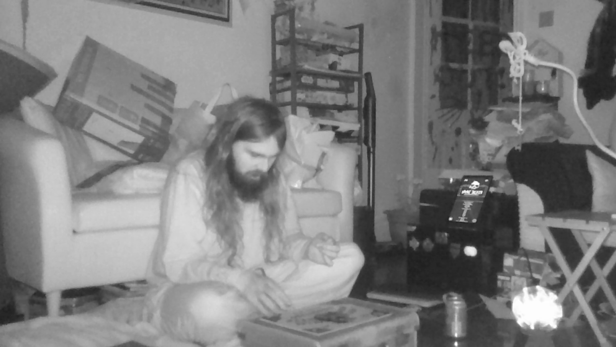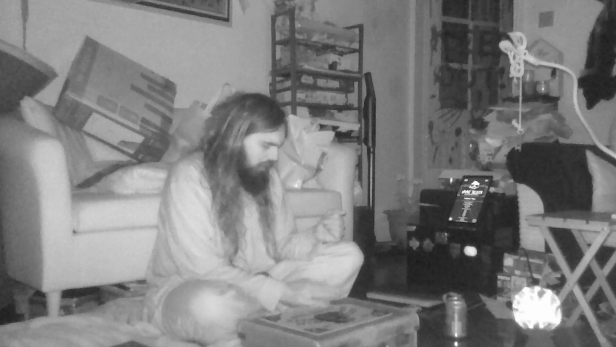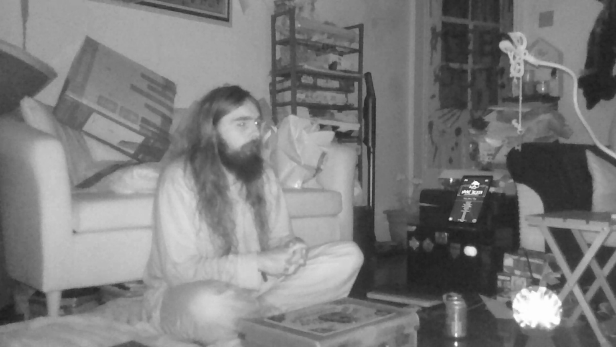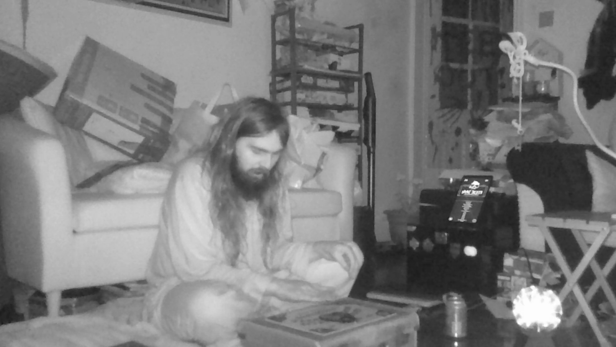Ew. Something sticky on the Ouija board in the corner. Oh, I don't know what that is. It smells like candle, but it doesn't feel like wax. Just on the corner of the board, it just feels really sticky.